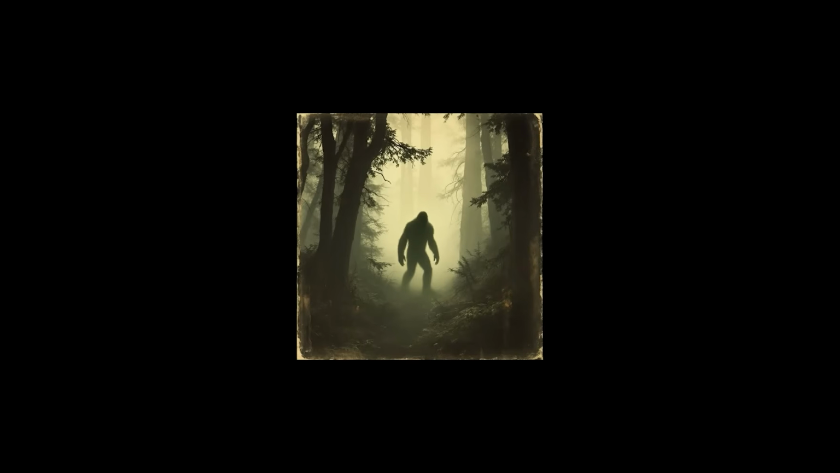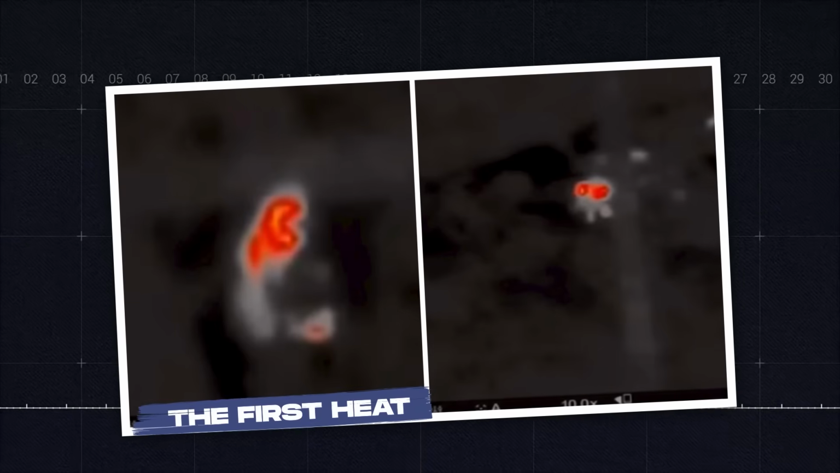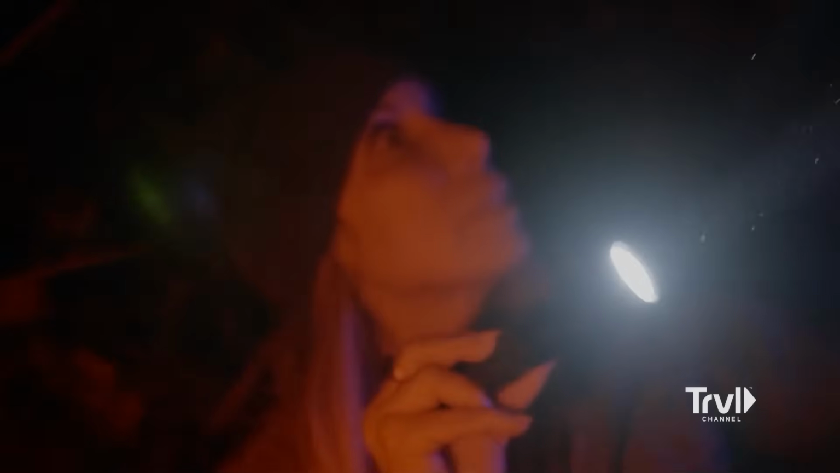Something was there. Whatever it was, it didn't want to hide. It wanted to be felt, not seen. And it had just made its presence known. The first heat. It didn't come with sound. Not with footsteps, not with rustling branches or shaking leaves. It came as a glow.